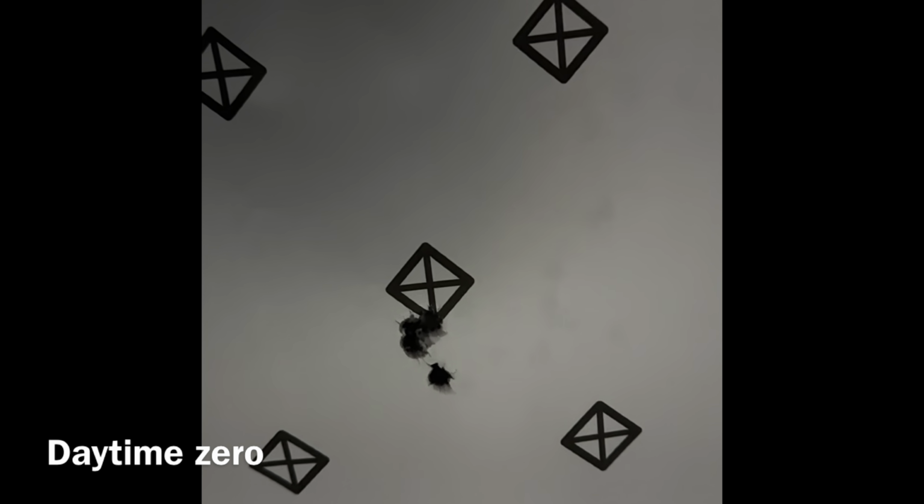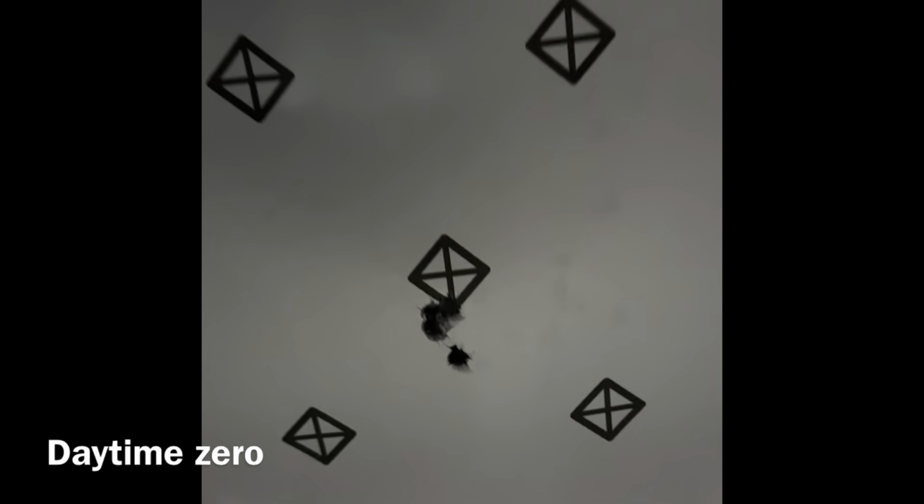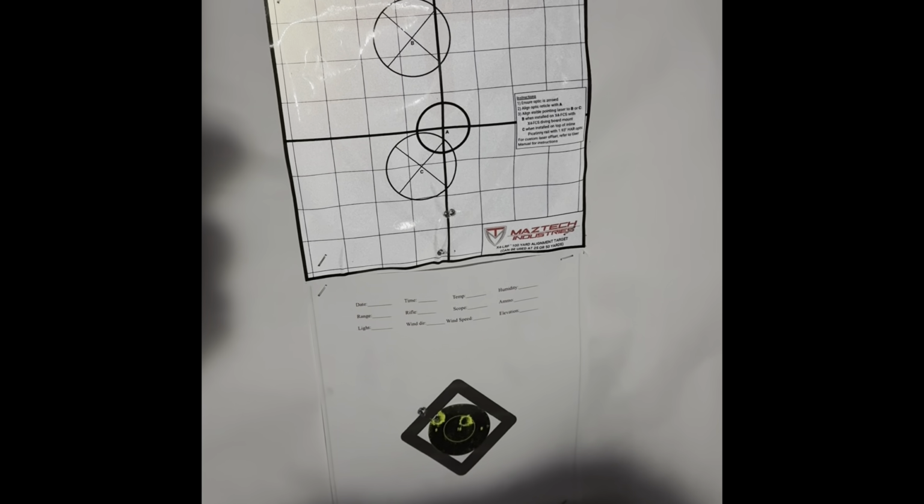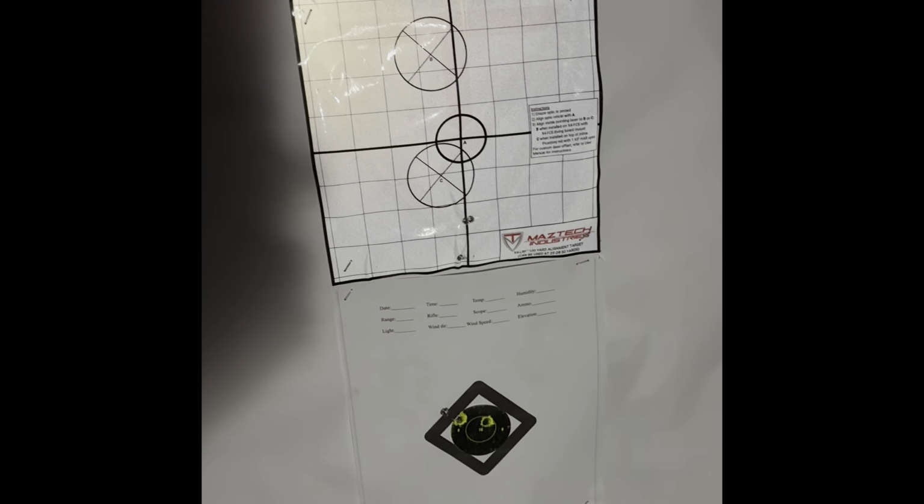There's my 100-yard grouping right there, for getting zeroed. So gun will definitely do it. I just need to get there's the Maztech reflective 12x12, right? 10x10 or whatever that is. That is my 100-yard target. Get 2 more in there, see if we can't manage that recoil better.